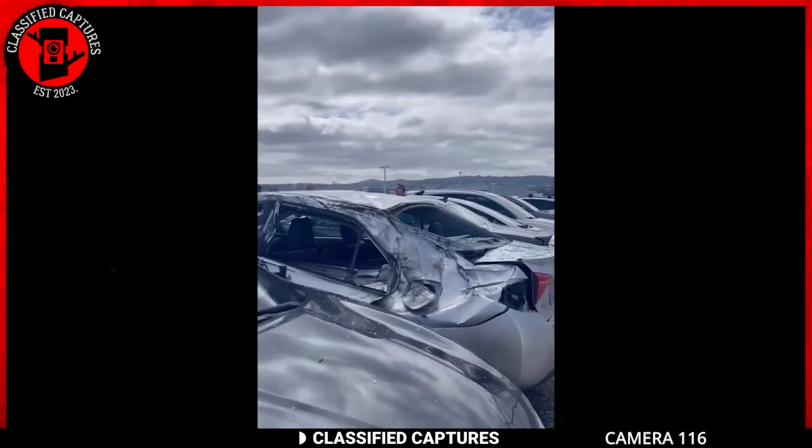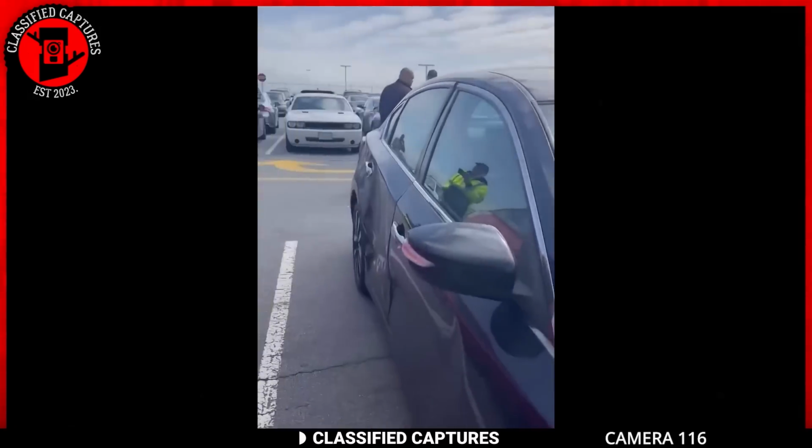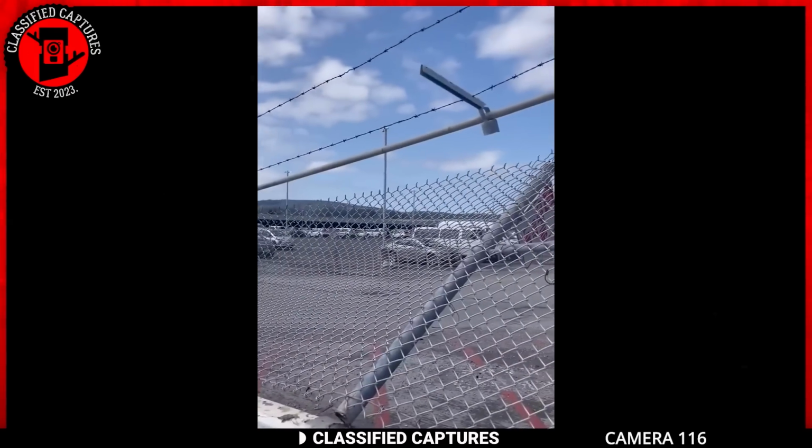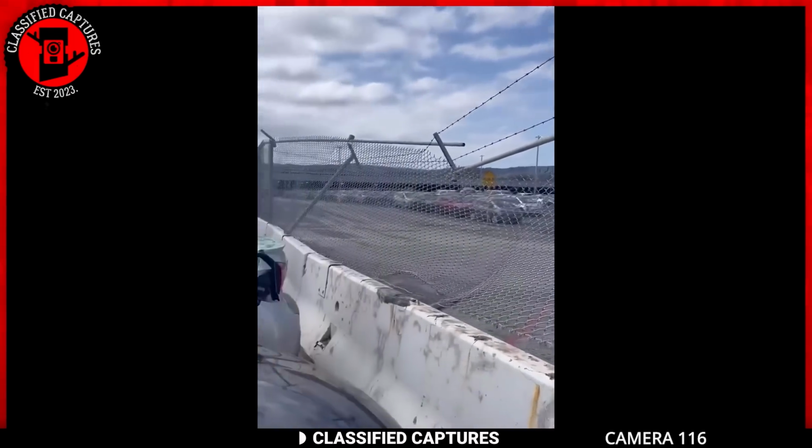It literally just happened. There are so many police here now. It's crazy. So these two cars, and they found some of the landing gear over there. They think it was a United 777.